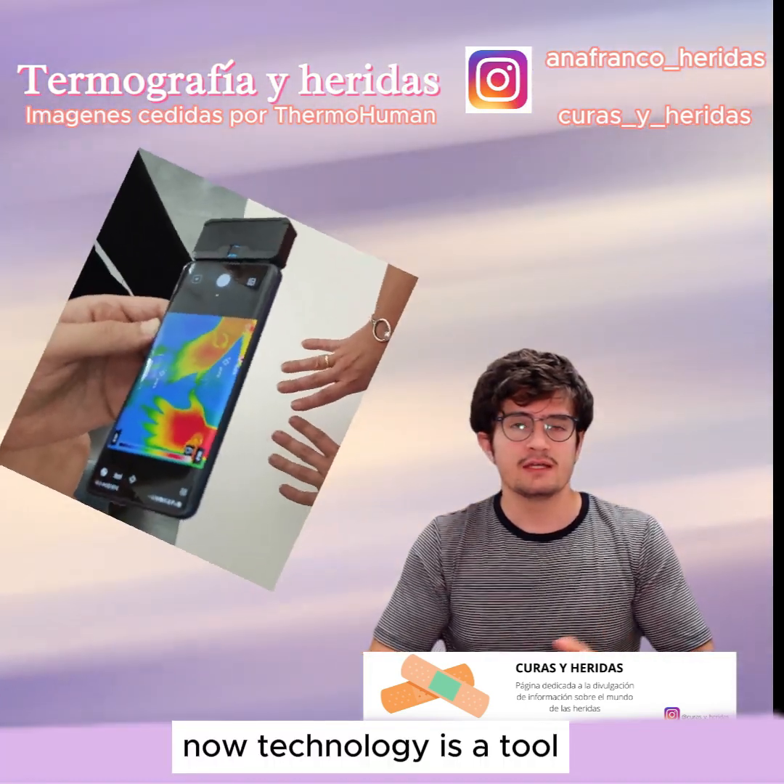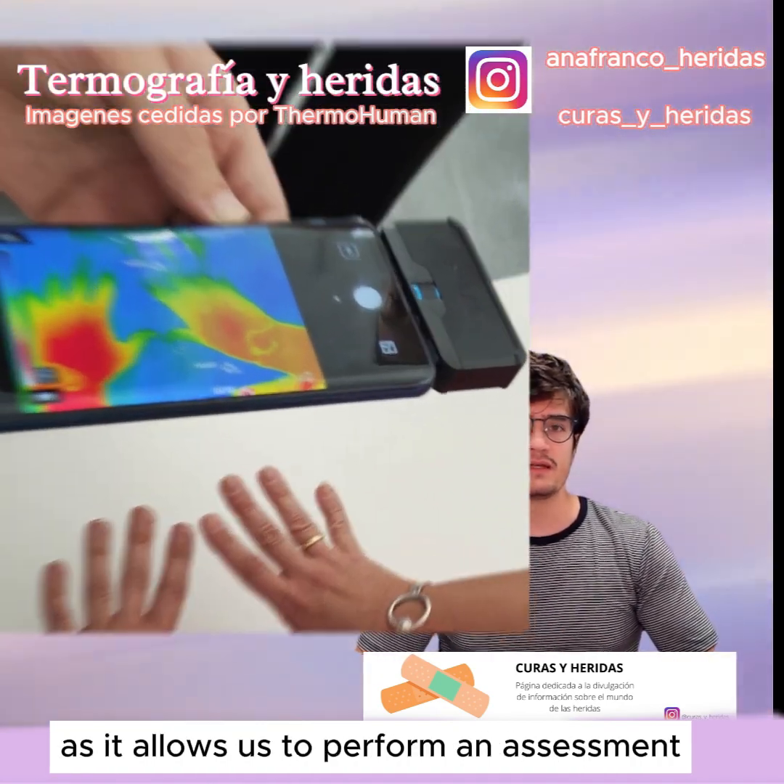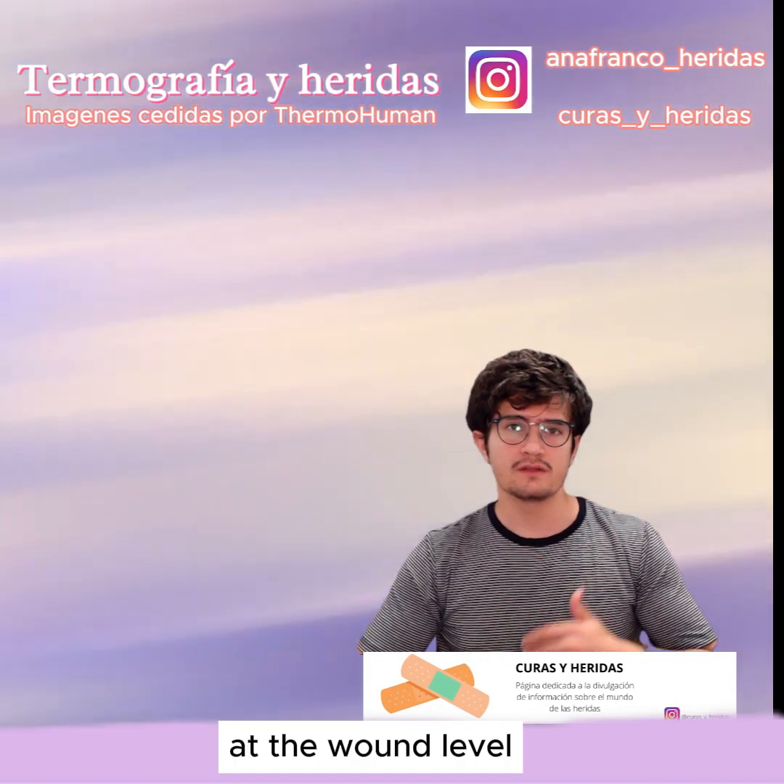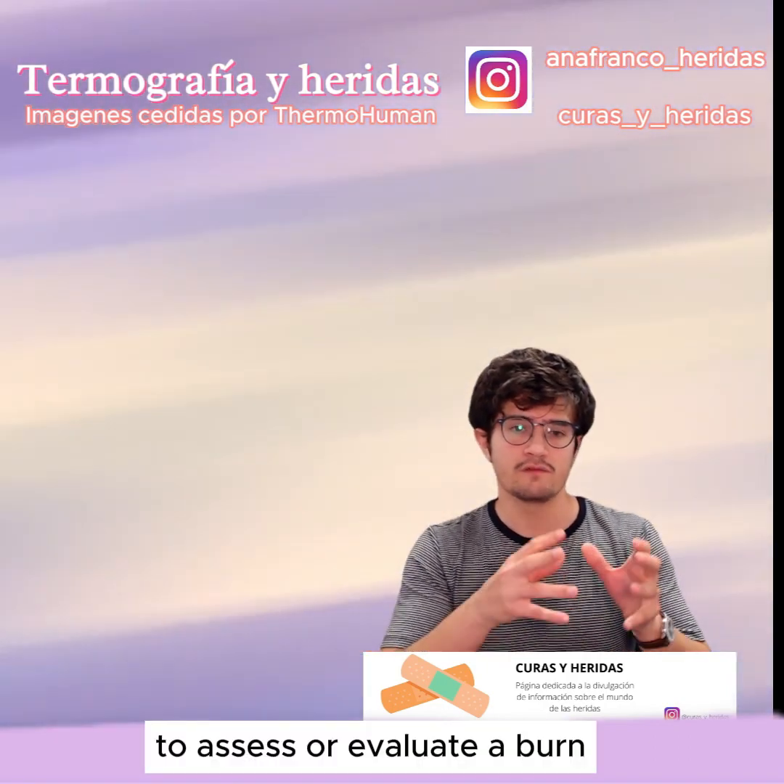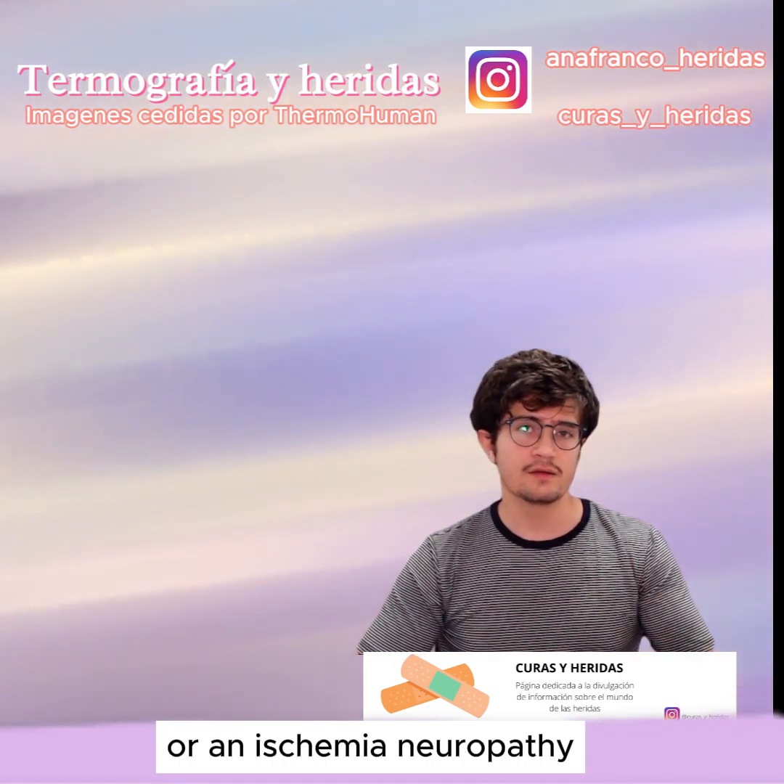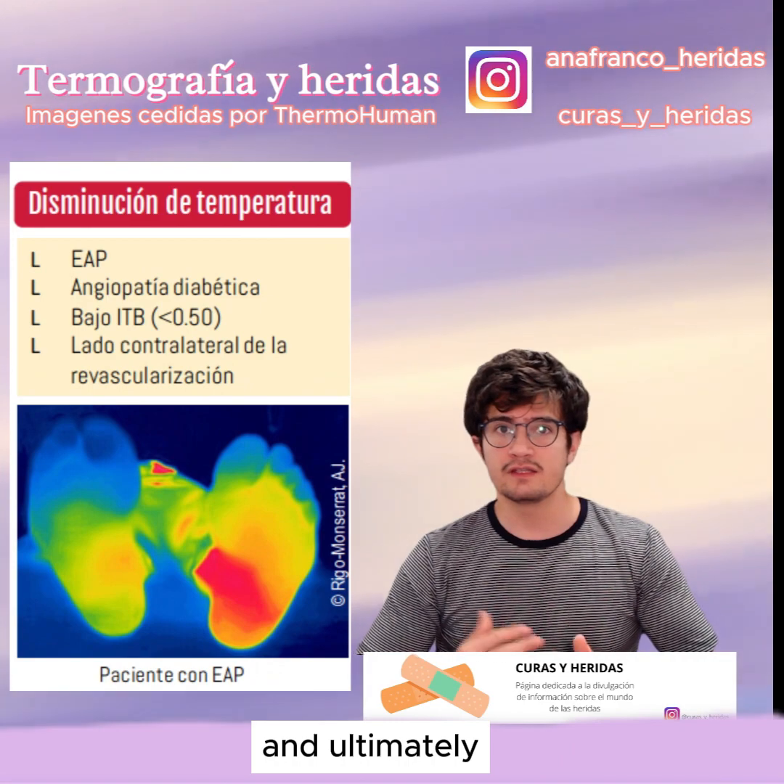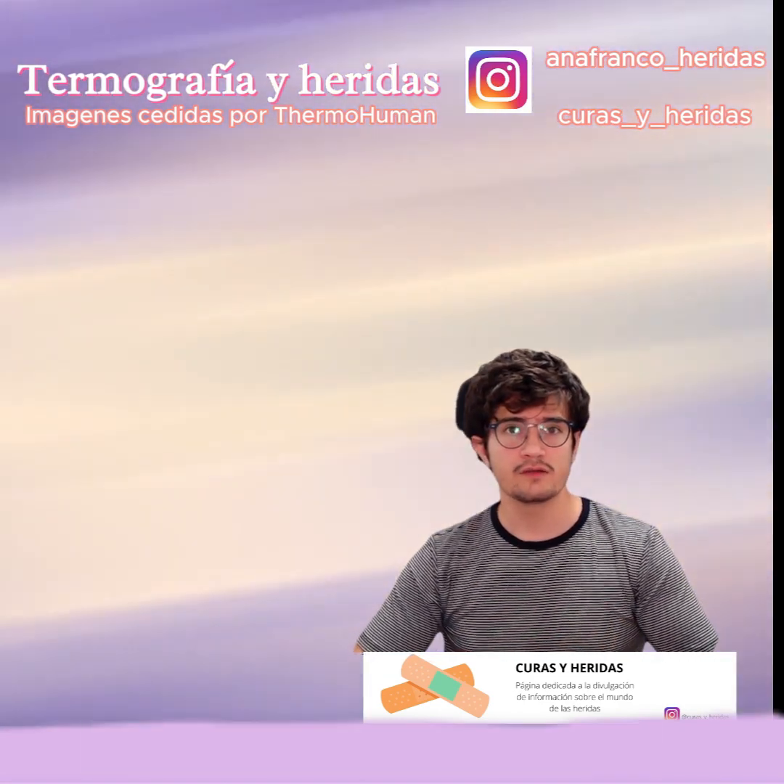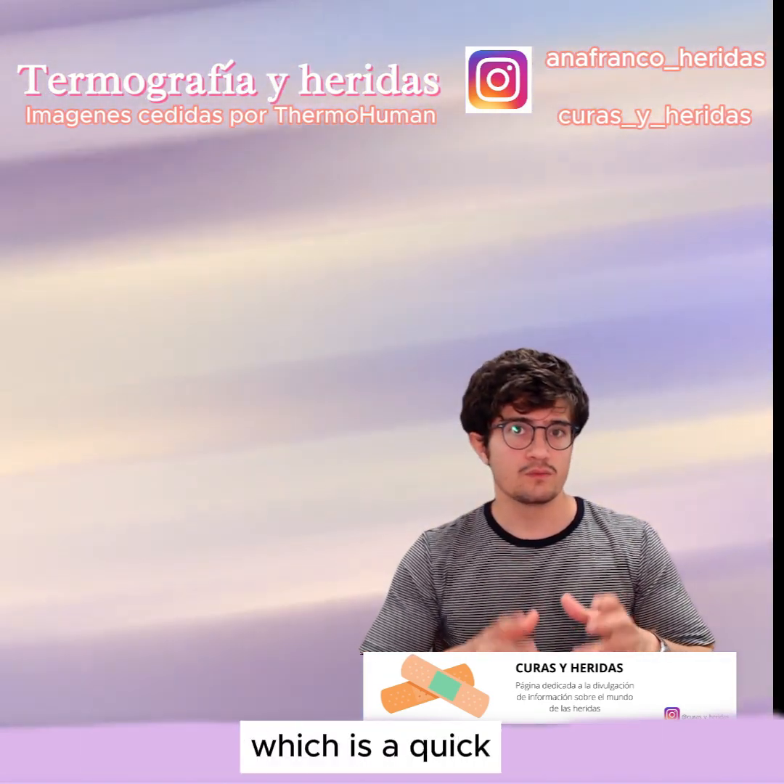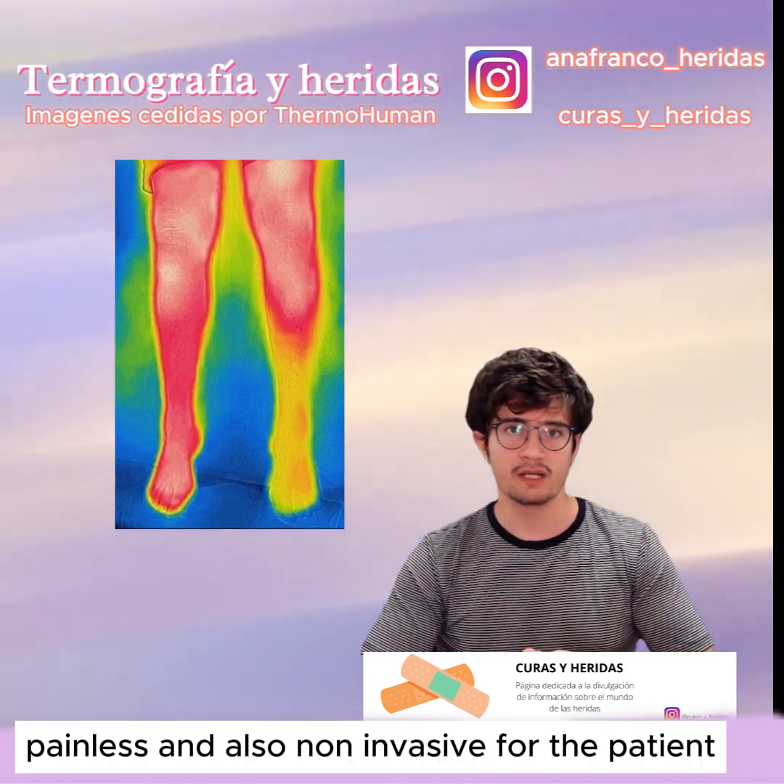Now, technology is a tool that we can include in our clinical practice, as it allows us to perform an assessment at the vascular level, at the wound level, for example, to assess or evaluate a burn, chronic venous insufficiency, if there is a risk of ischemia or an ischemia, neuropathy, deep injury, and ultimately it can give us a lot more information. Through a photograph, which is quick, painless, and also non-invasive for the patient.